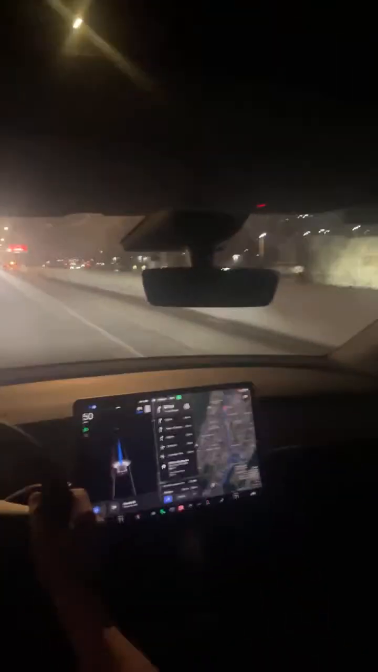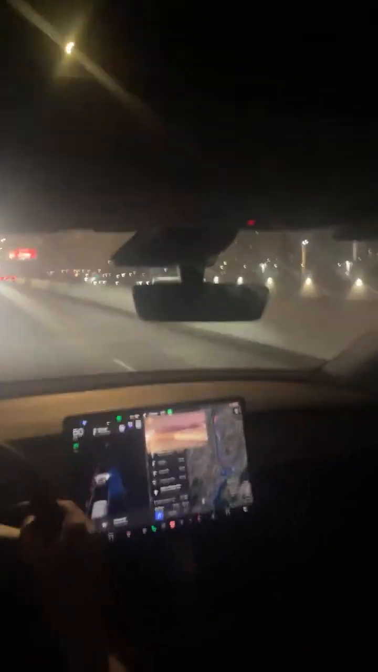It sees all those cones. I wanted to that lane, but then the line became solid. There we go. Now the line's dotted again. There we go.